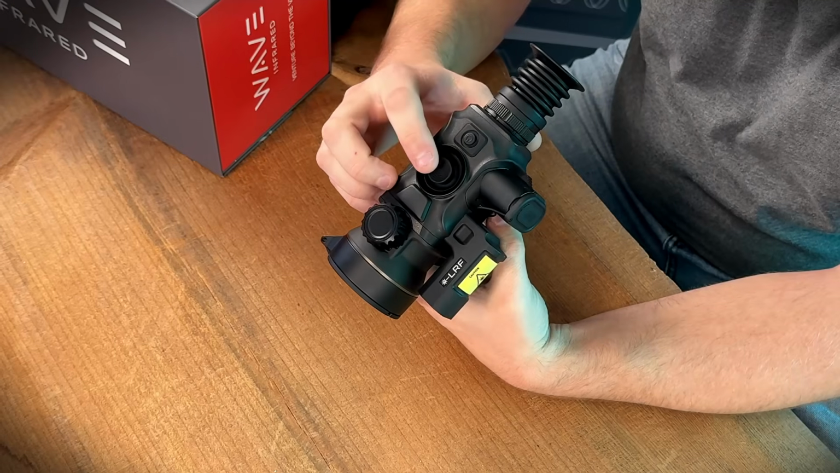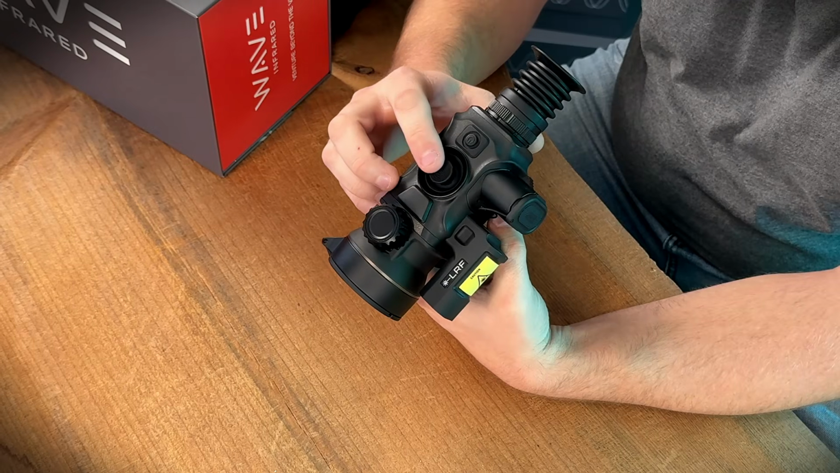Now, something I love also is in the menus, you can turn on or off any other color palettes that you don't want to see in your rotation. So on the scope, if you want to change your color palettes, you just press to the right one time on this joystick and it's going to cycle through your color palettes. Now, if you'd only want to cycle through maybe white hot and black hot, and you don't want to have to press this 3, 4, 5 different times to get back to your original color palette, you can disable all the other color palettes, except for maybe white and black hot. So I really like that they give you that flexibility in here, and I think that's great.